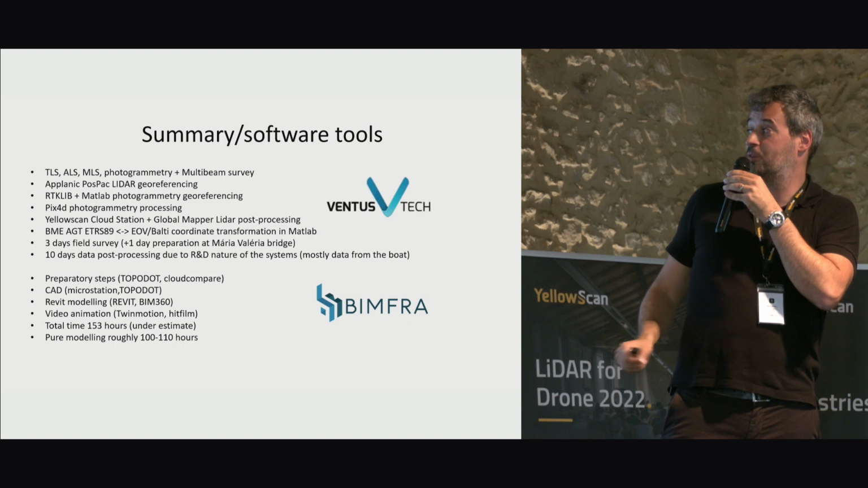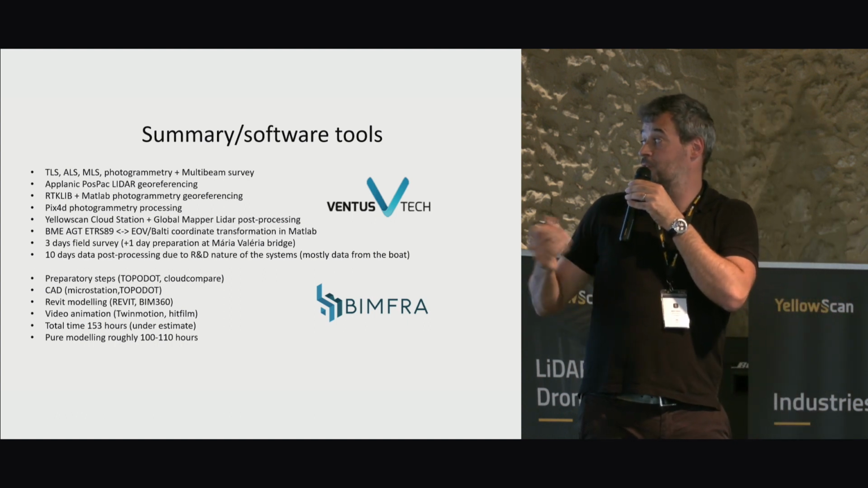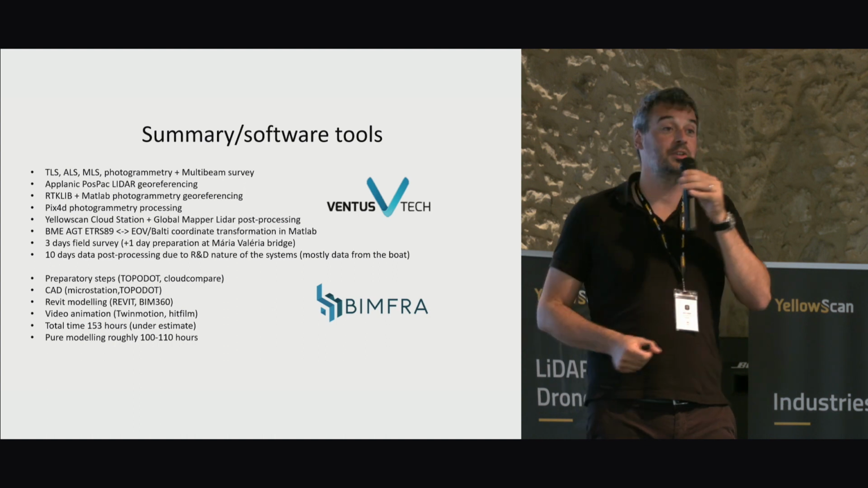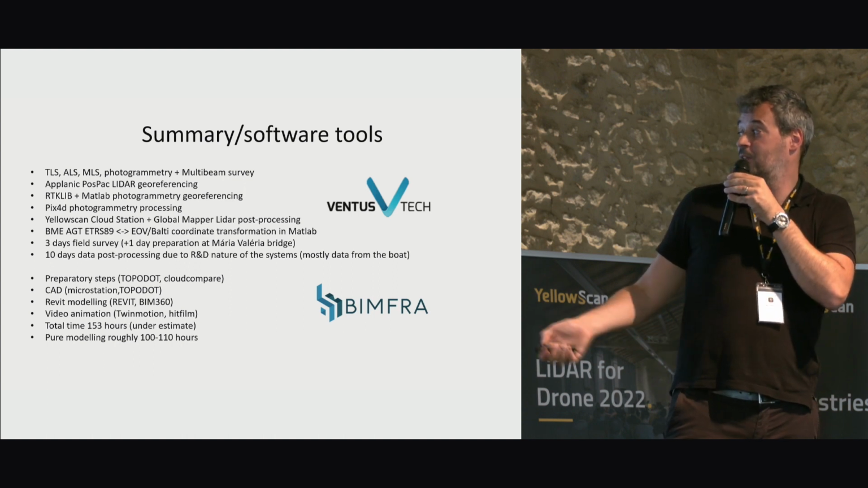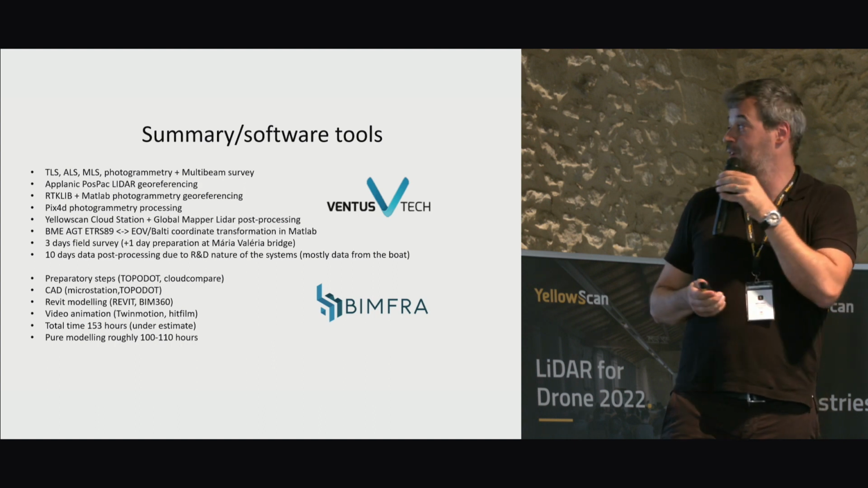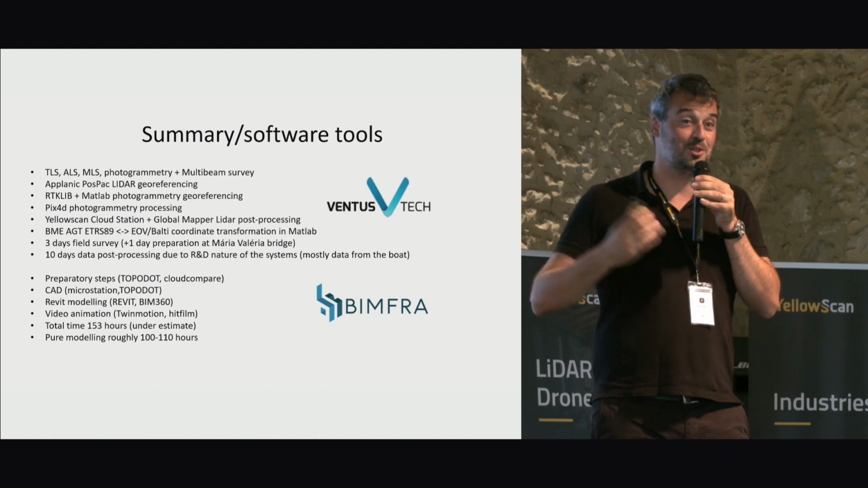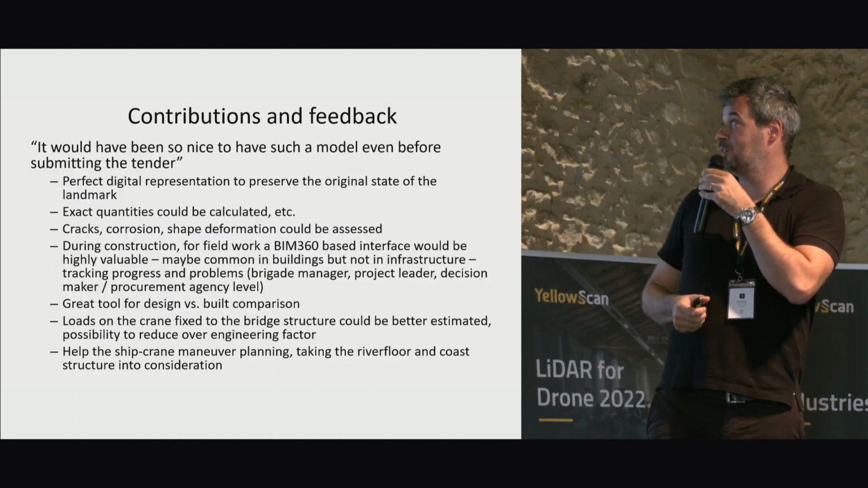For the vector feature extraction and 3D modeling, we used Topodot, Cloud Compare, Revit, and BIM 360, and it was 153 hours of total estimated time, and roughly 110 hours for the pure modeling, which is an underestimate because a lot of people were using their holidays to work on the project because they really liked the bridge and the project itself.